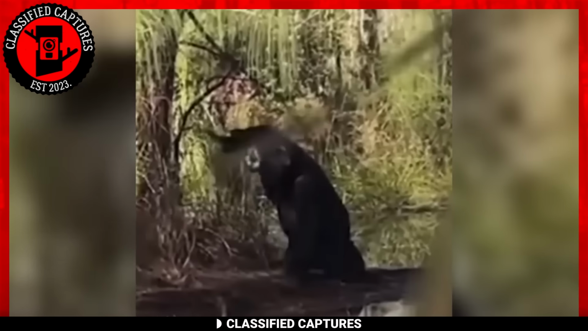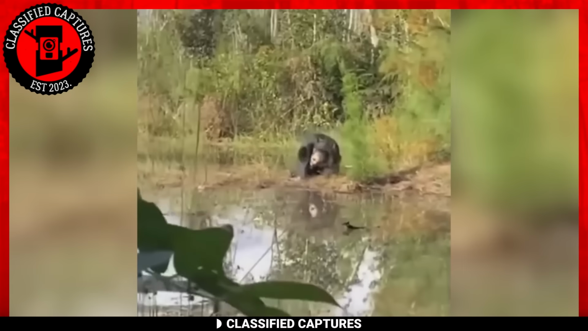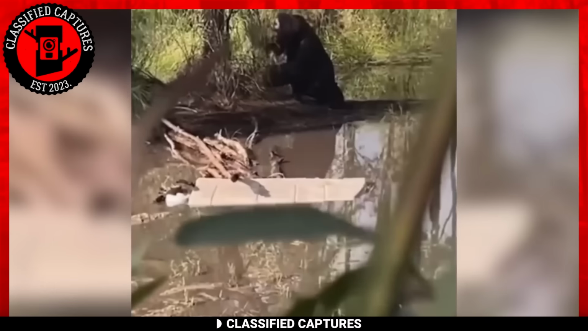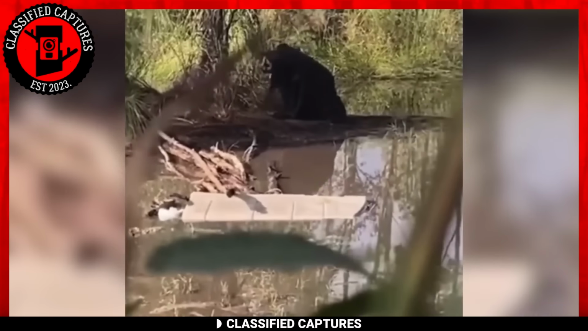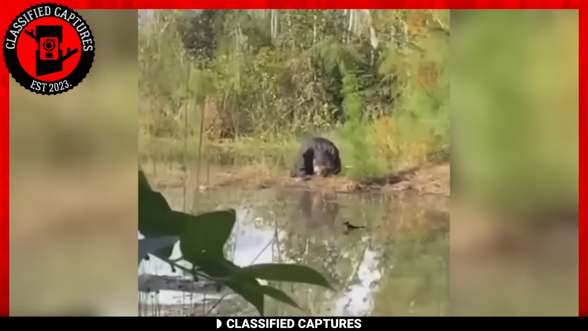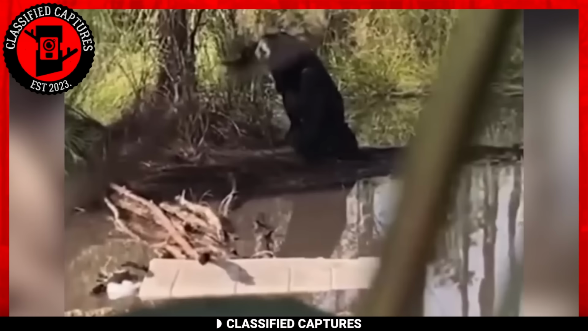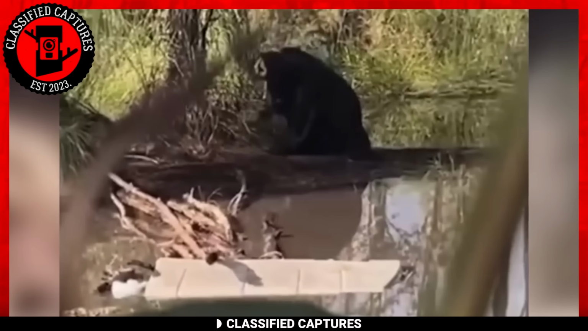The creature looks like a weird blend between a bear, a sloth, and a human. And to make things even stranger, it's displaying a strong and aggressive demeanor. It comes as no surprise that the individuals who captured this footage claim they fled in fear as soon as they finished filming. But taking a second look at it, it feels like its fur is made of cloth.